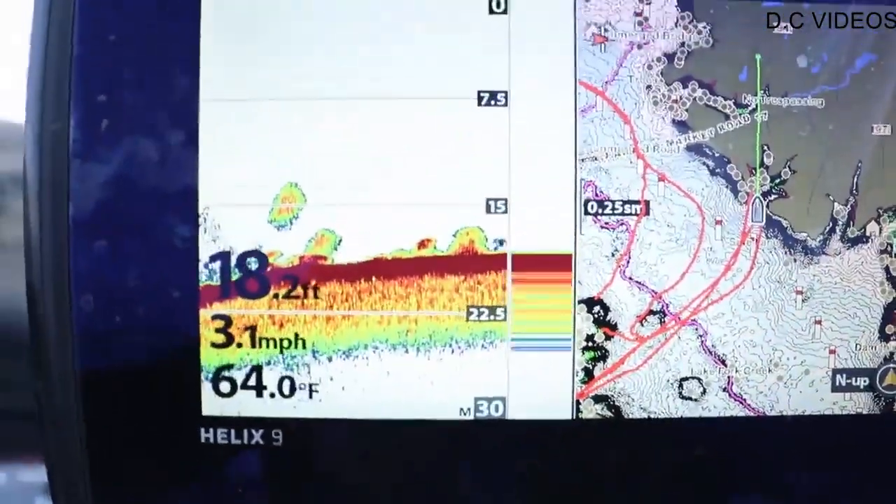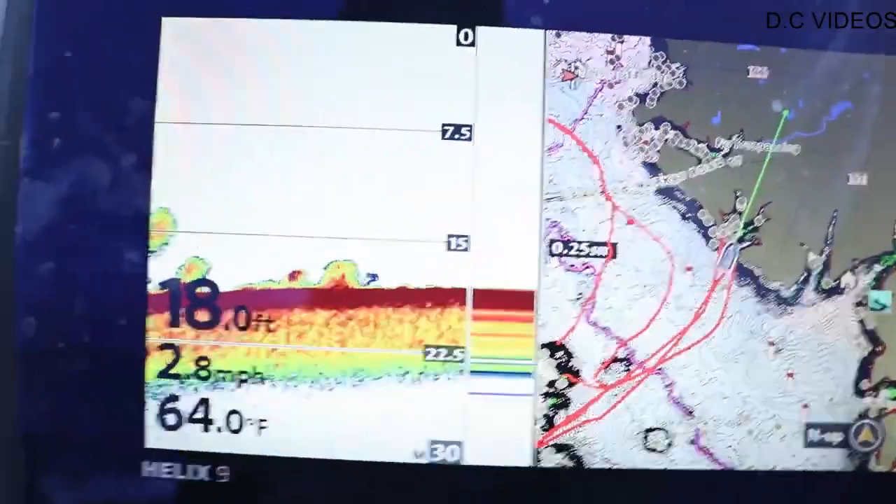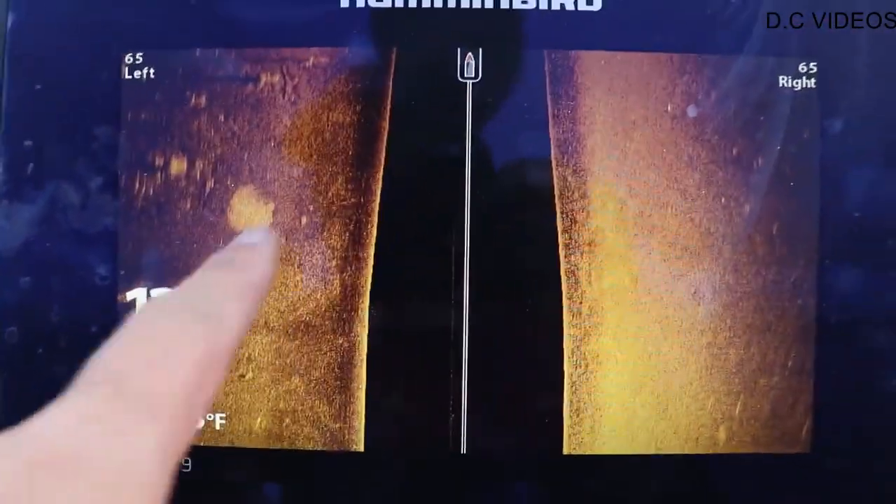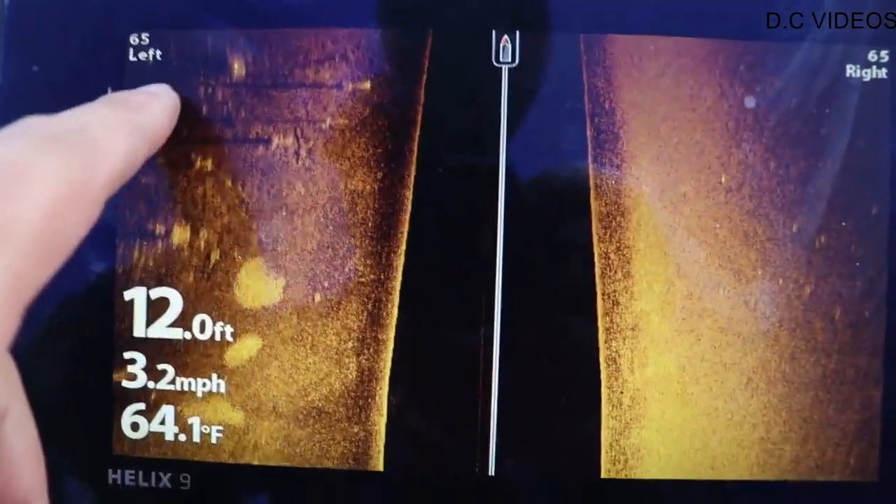Normally when you see stuff like this on the bottom, I would think those are fish, but there are so many stumps and pieces of timber. There's a ball of shad right there. It's crazy. Ball of shad, ball of shad. And these are all trees sticking up.